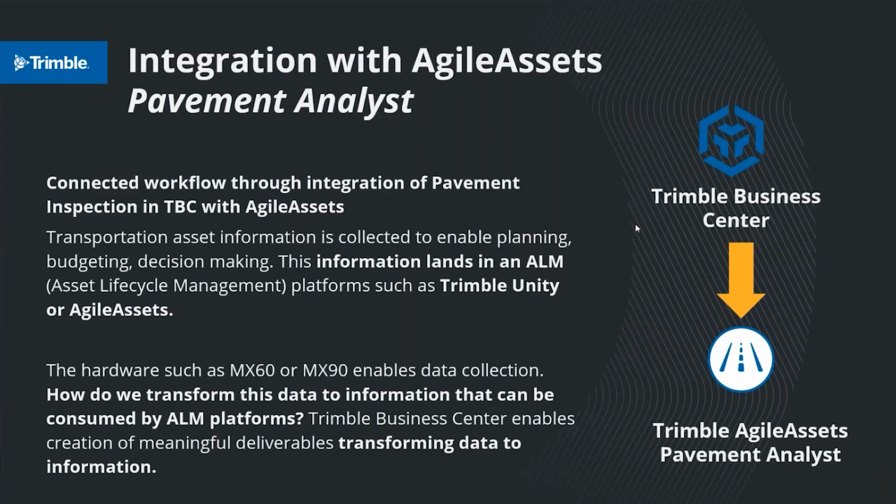So hardware such as MX60, MX90 enables data collection. But again, how do we transform this data to information that can be consumed by asset lifecycle management platforms such as Trimble Unity, such as AgileAssets? That's where Trimble Business Center enables creation of meaningful deliverables, transforming data to information.